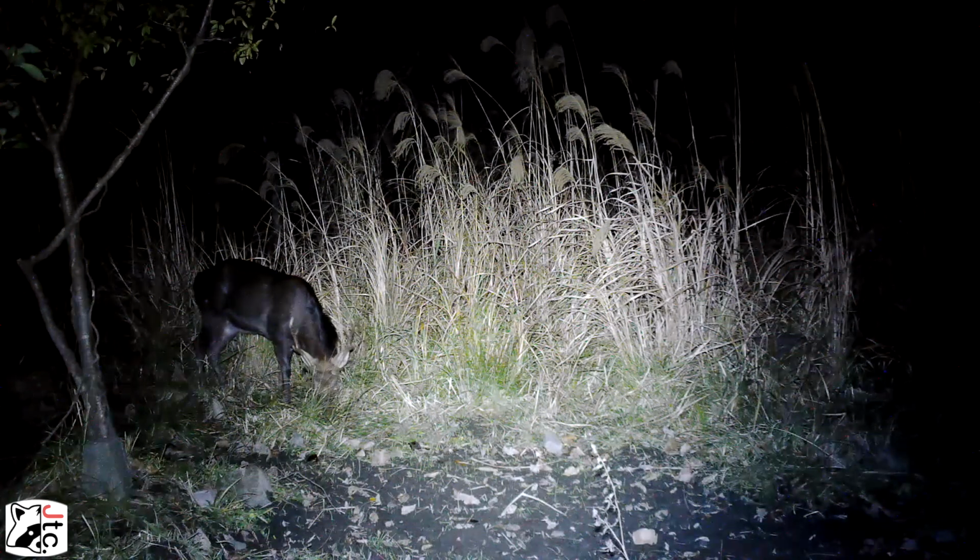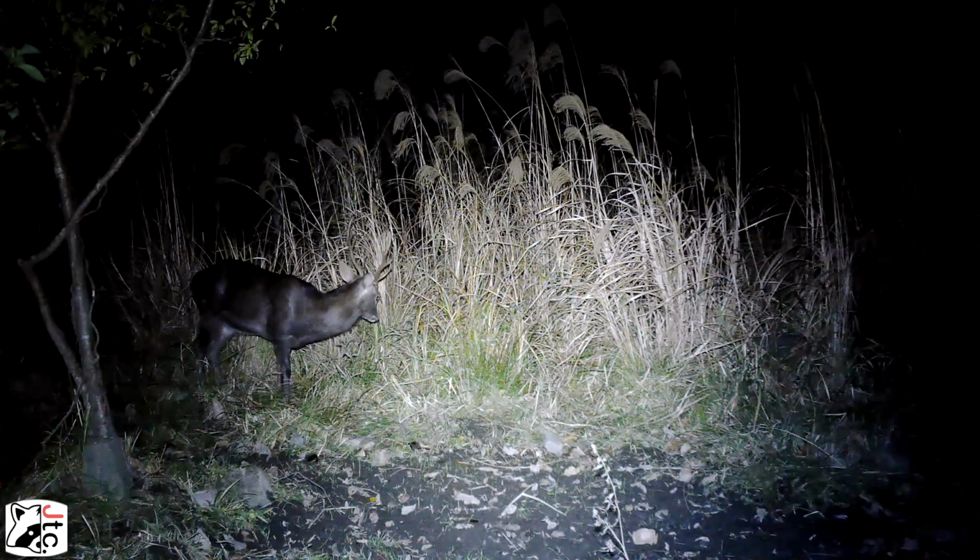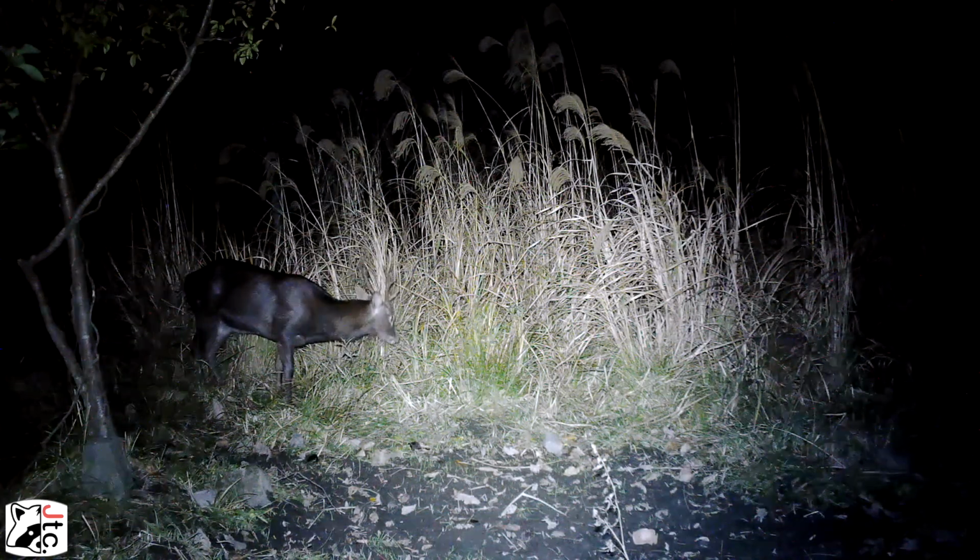Even in the daytime, those LEDs are super bright, kind of a deer in the headlights thing, I guess. But I've seen tanuki walk straight up to it. I've seen raccoons just look straight into it, yeah.